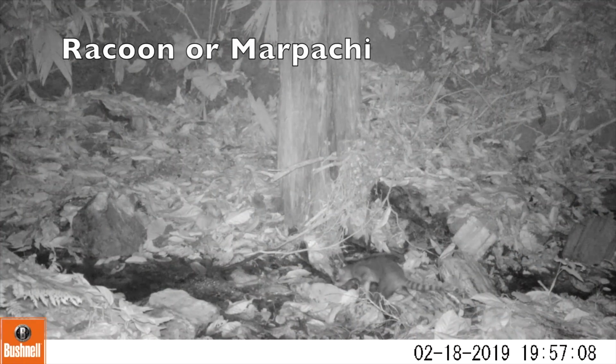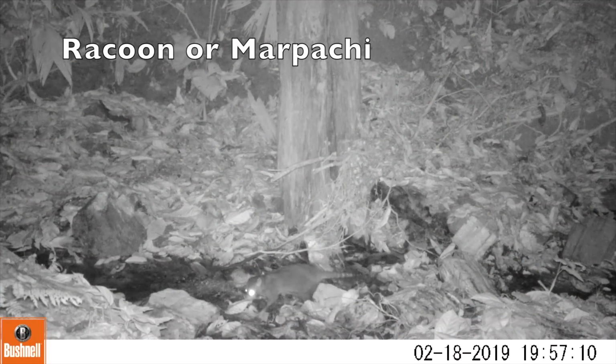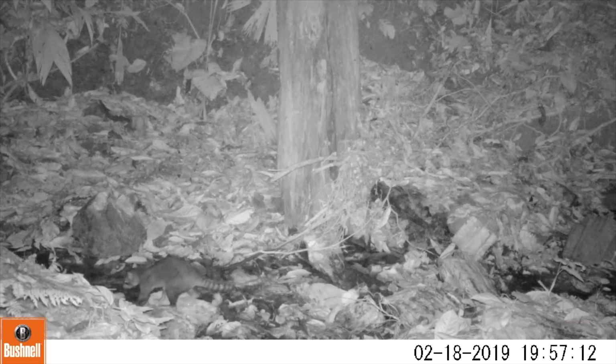This is what's called the crab-eating raccoon. It's a little bit different from the normal raccoon that we have in the United States. This is how it forages. It loves to go through the creeks at night.